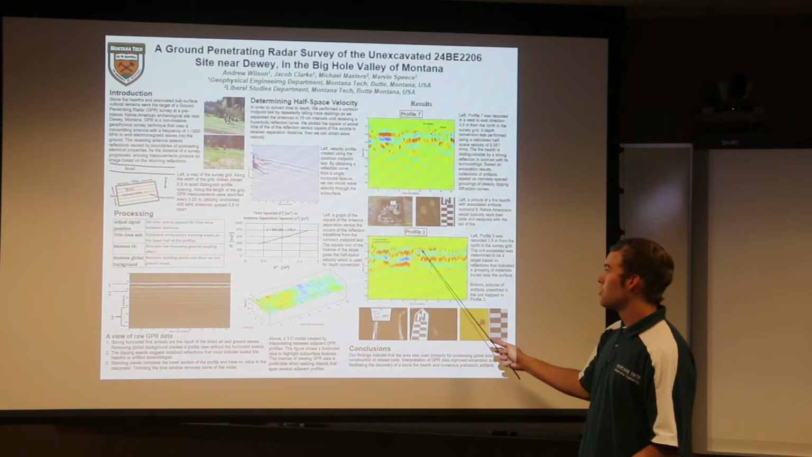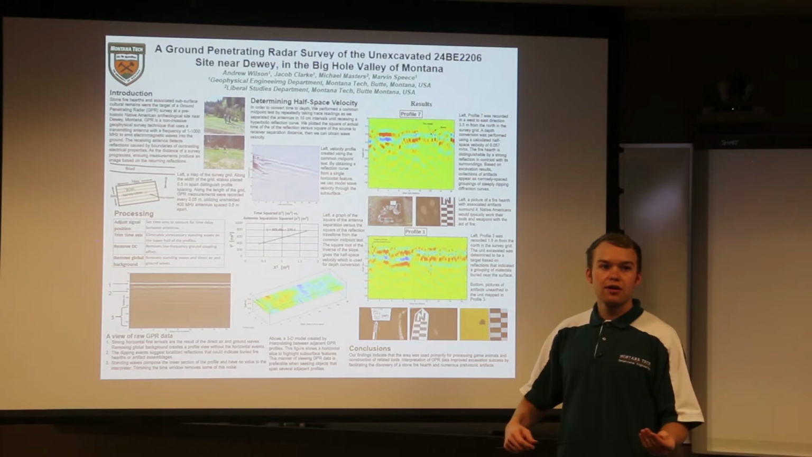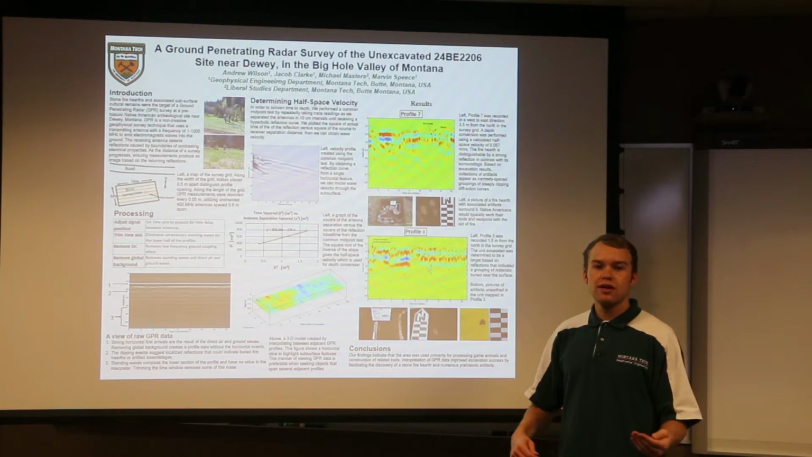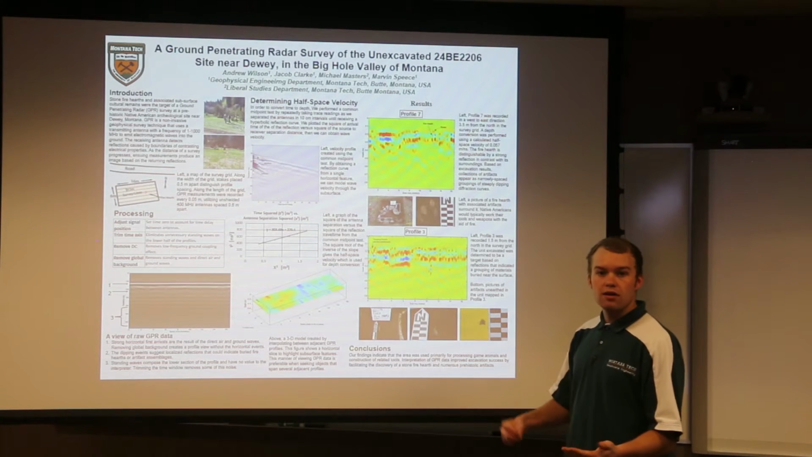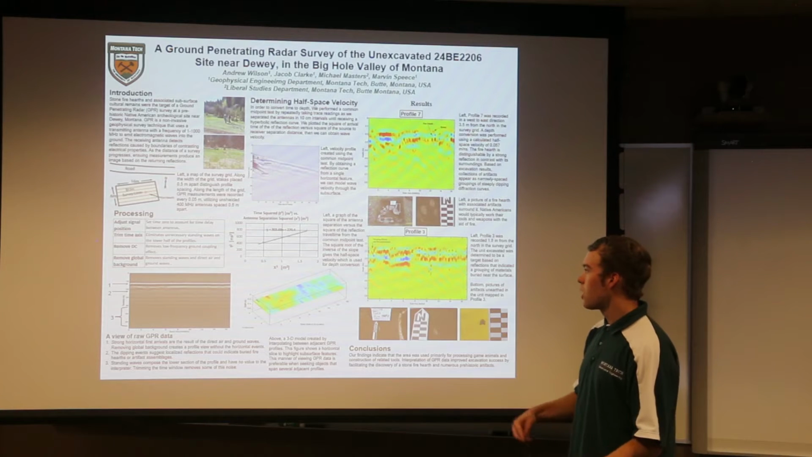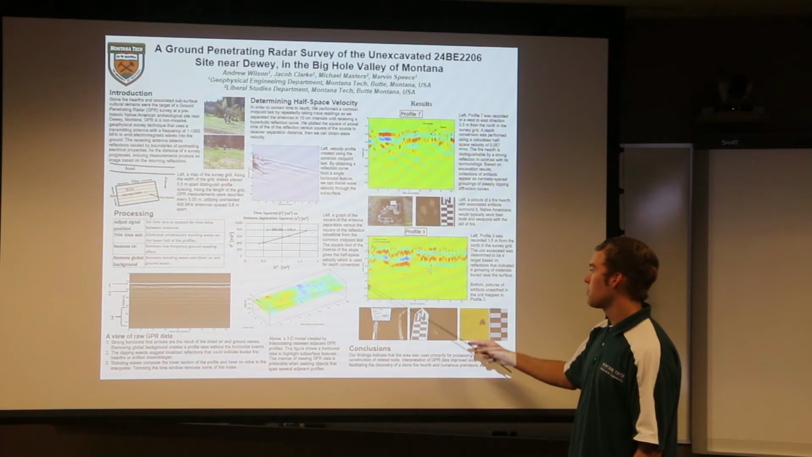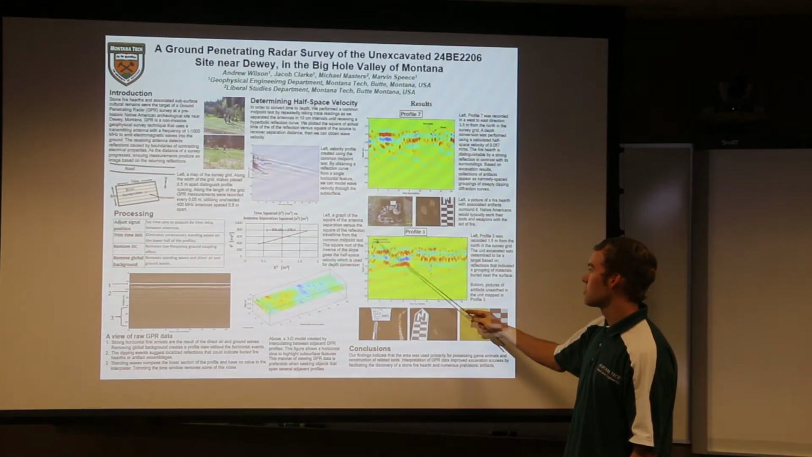Moving on to our other 2 interpretable features, there was the grouping of various materials relating to an accumulation of either artifacts or fire-cracked rocks, which we observed at the near side of our profile 3 around 2 meters.